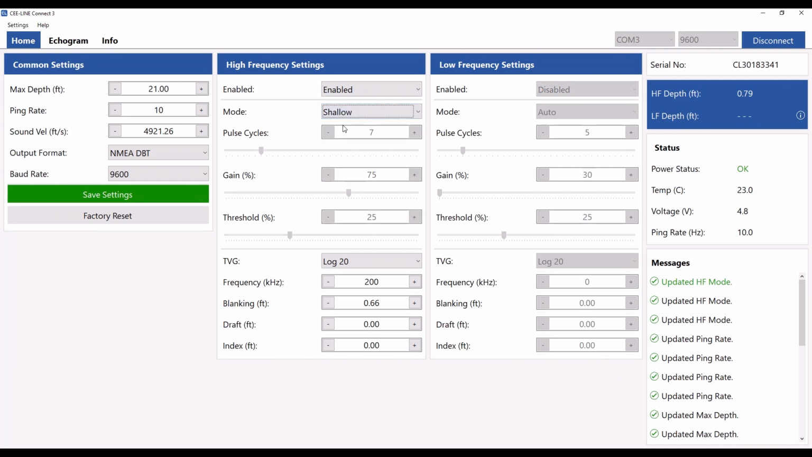Shallow mode would be essentially a low volume mode where you would use this if you had very shallow water, particularly if you had a highly reflective bottom surface. So this will minimize double echoes and issues with a reflective bottom environment. But 95% of the time, it's just going to stick in auto mode.